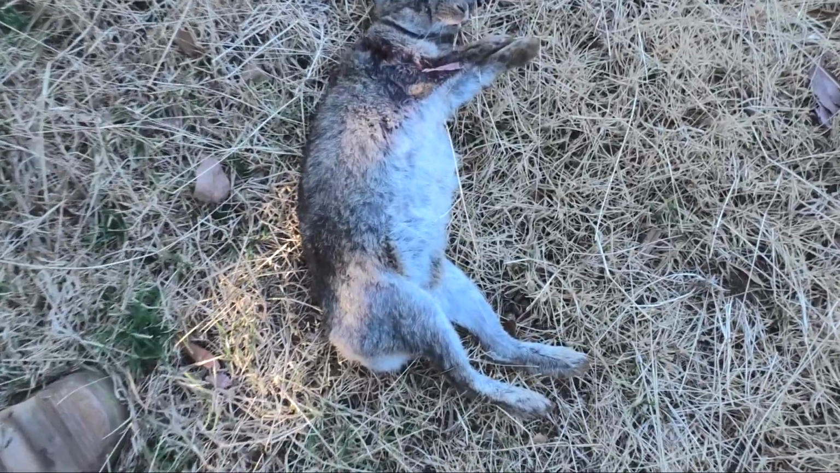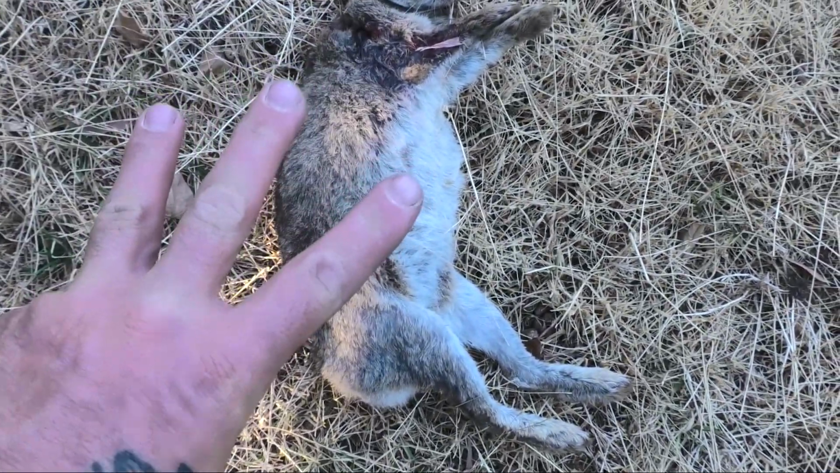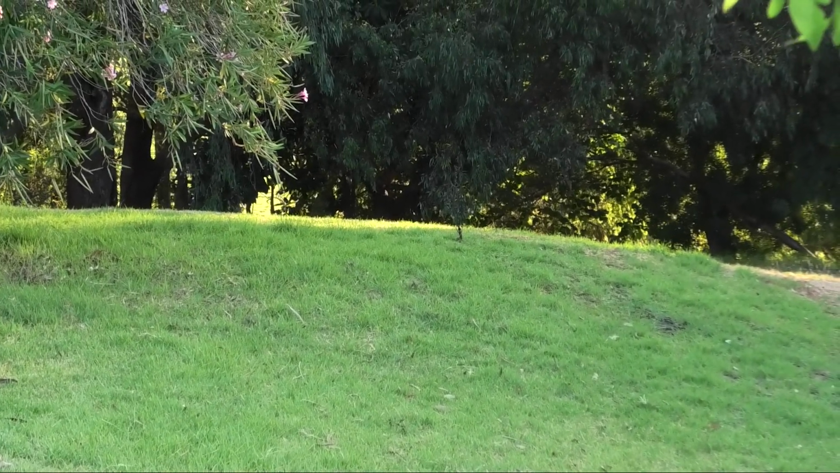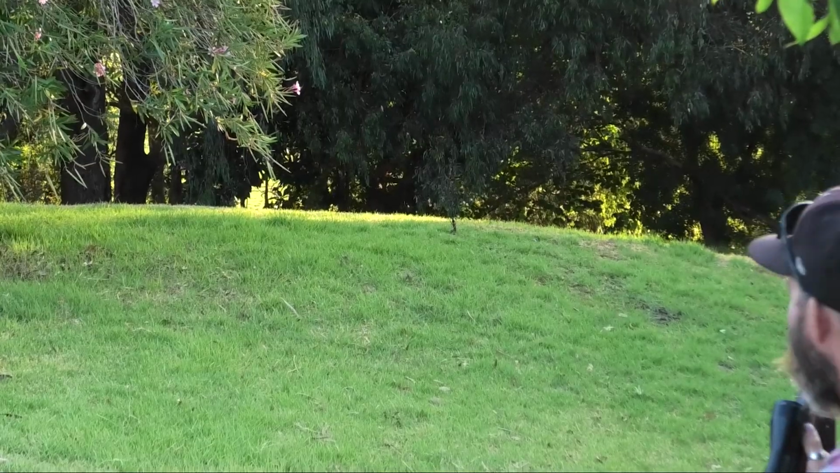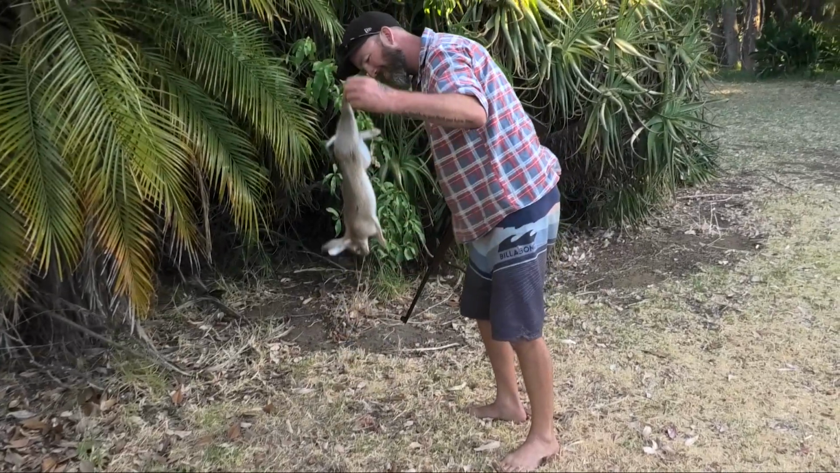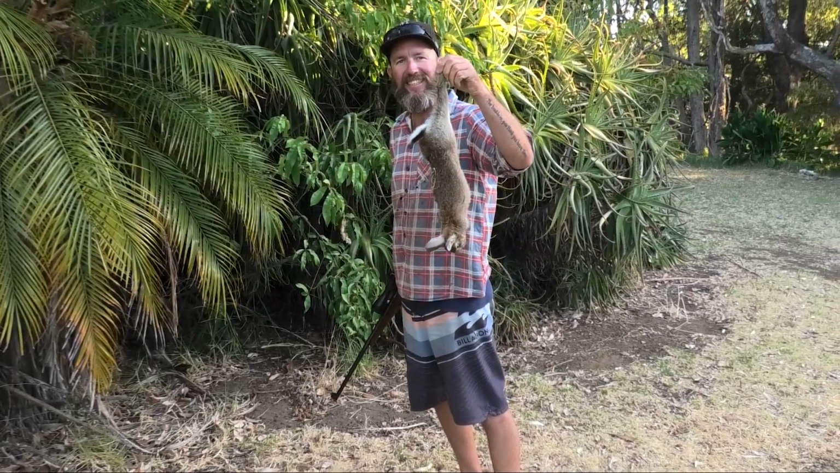Second rabbit for the night. Rabbit number 3. There's a bunny.